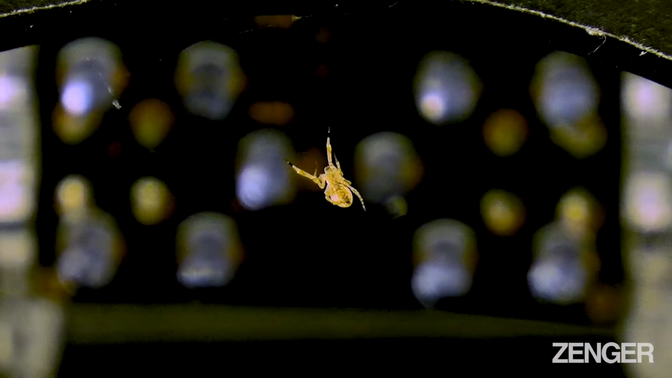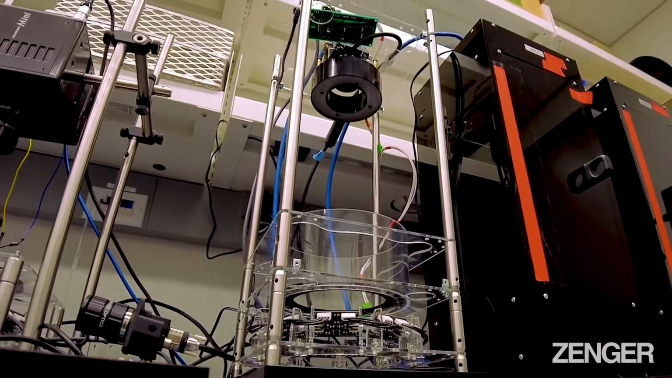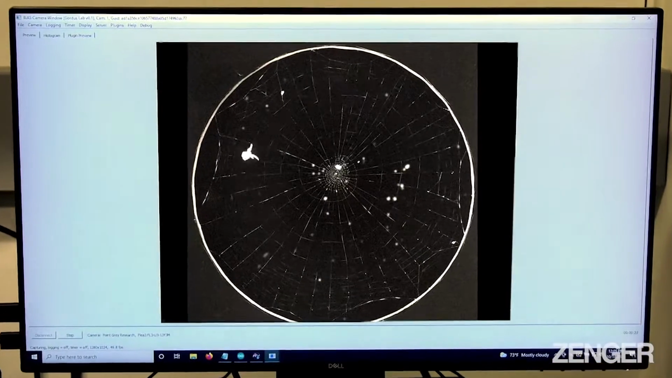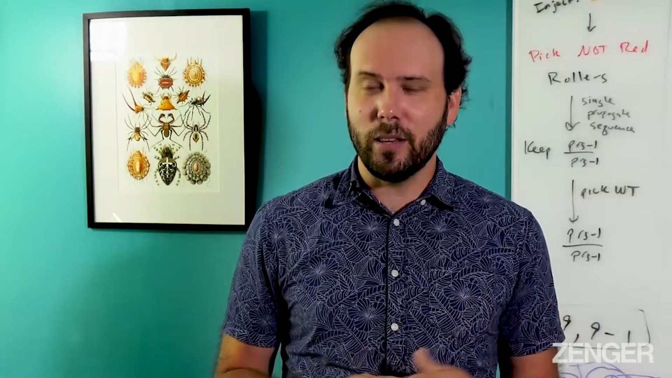The spider builds its web over the course of many hours, in our species overnight in the dark. And so to record this behavior, we use infrared illumination and a camera that allows us to record at a very fast frame rate, which allows us to detect the individual very fast movements. And this generates a large number of images, tens of millions, over all our recordings. So it takes a long time for a single person to document all these movements.